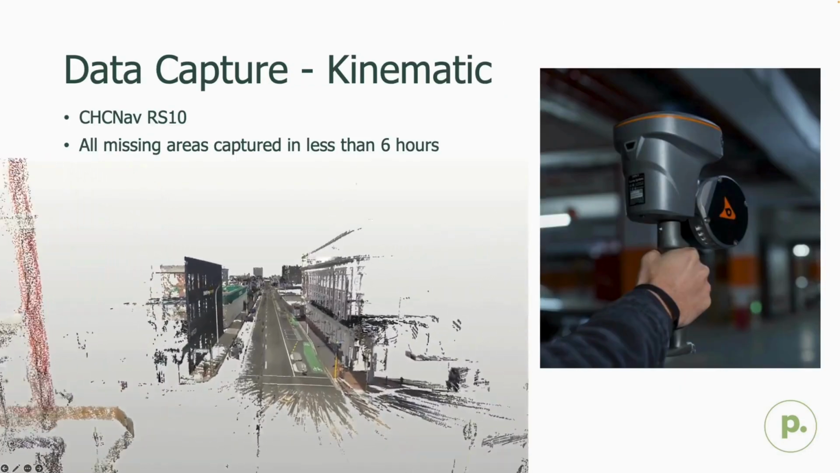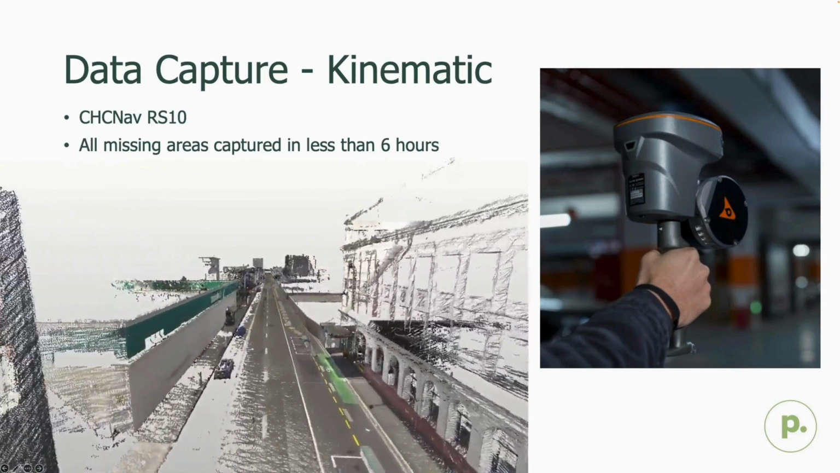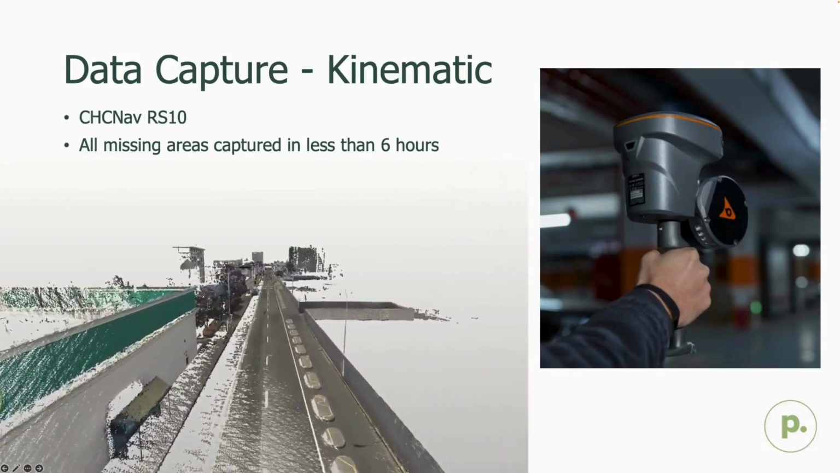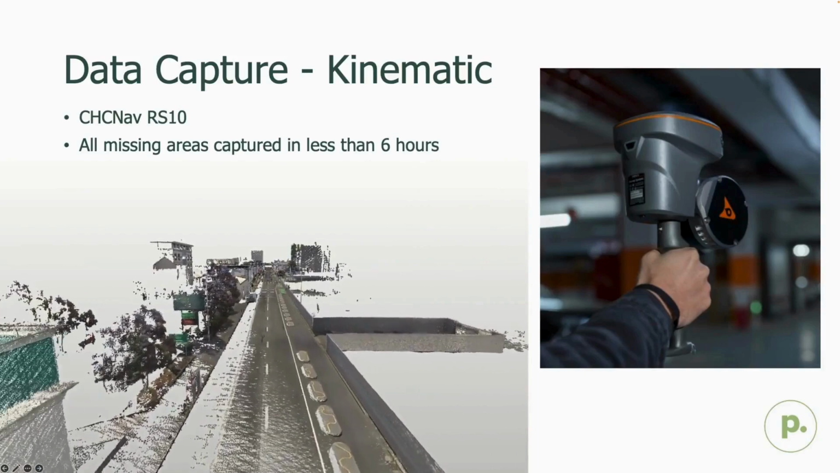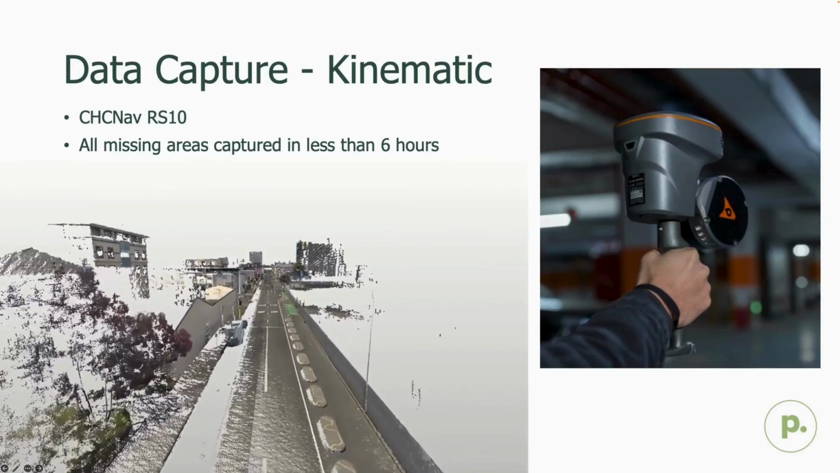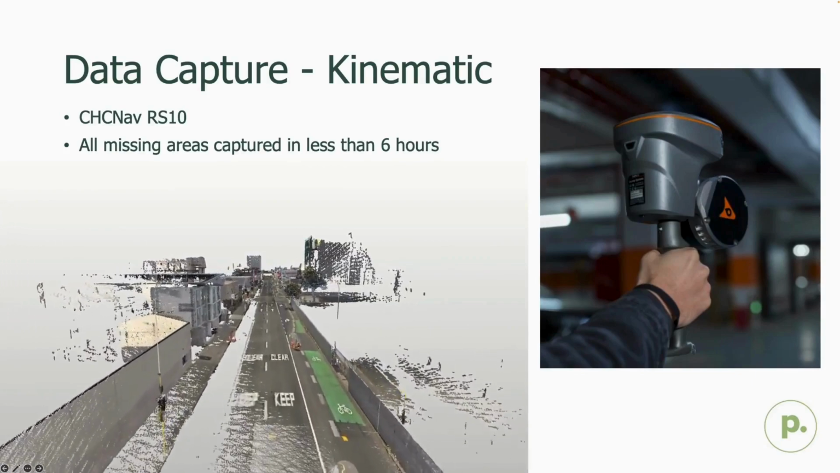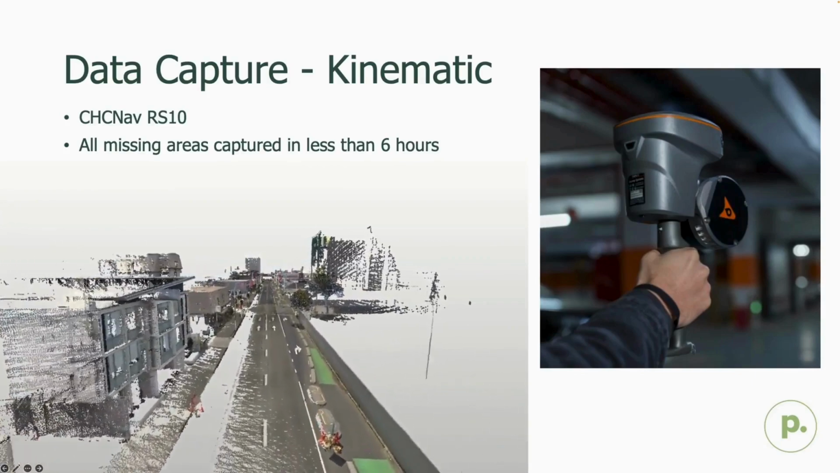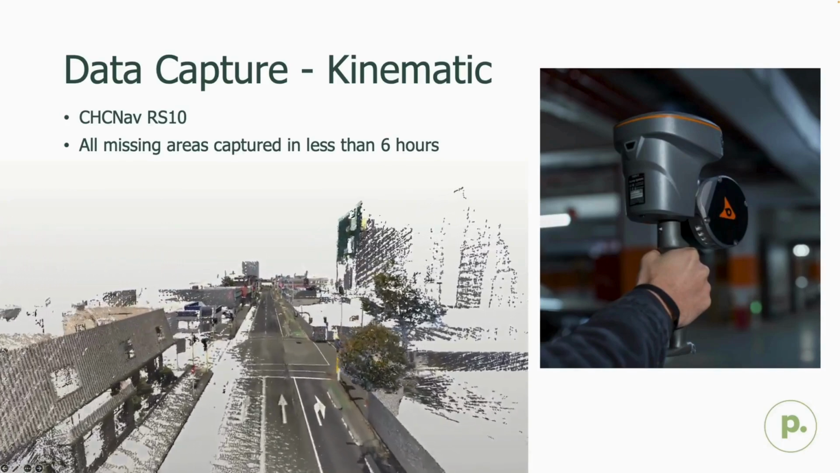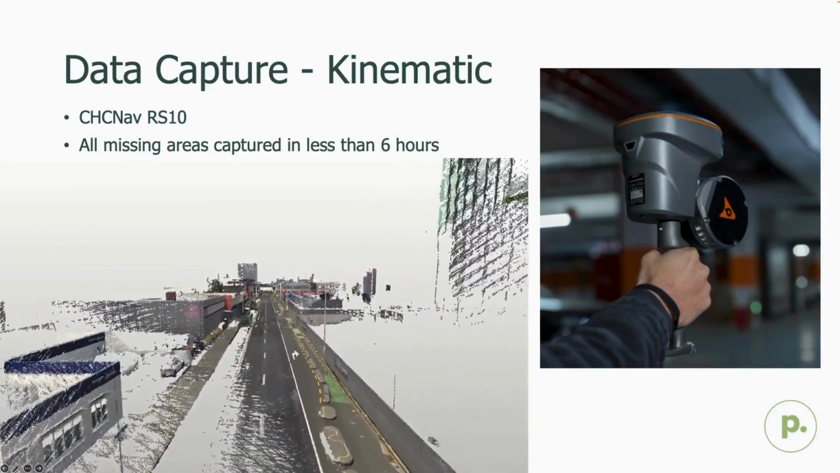So to go where the mobile scanner couldn't, we chose to use an RS10 to capture that missing data as efficiently as possible. For those not familiar with this unit, it collects LiDAR data as well as imagery and has an integrated GNSS antenna which can receive RTK corrections. So this is really useful because it also has a physical point on the handle which can be used to measure and store GCPs for refinement during processing.